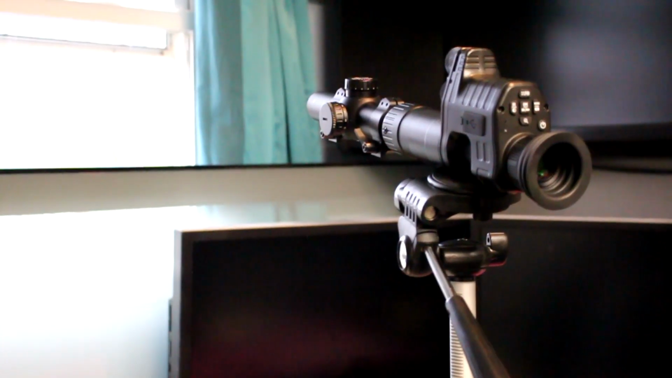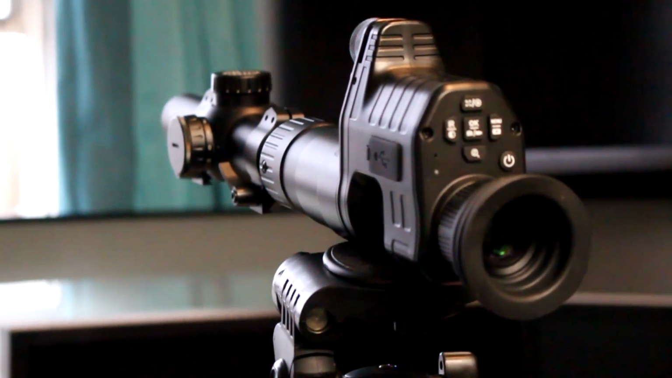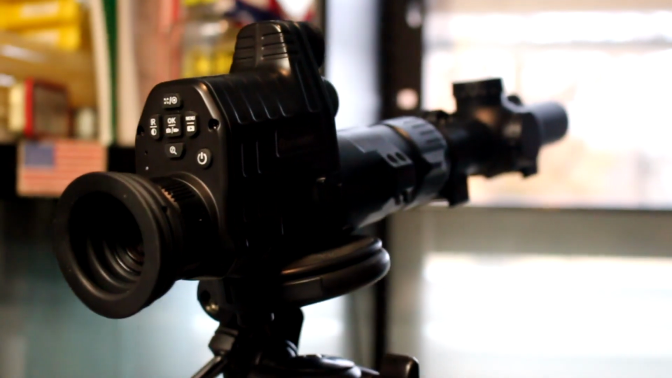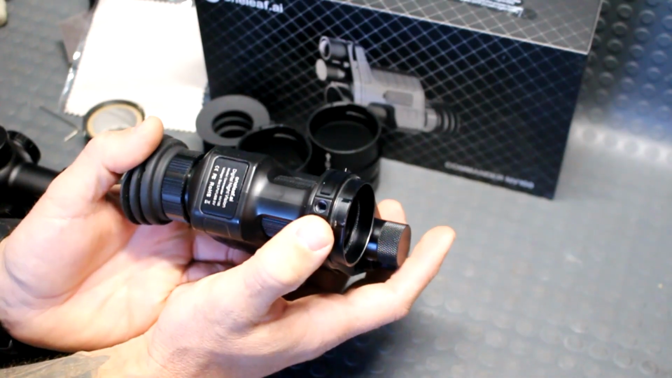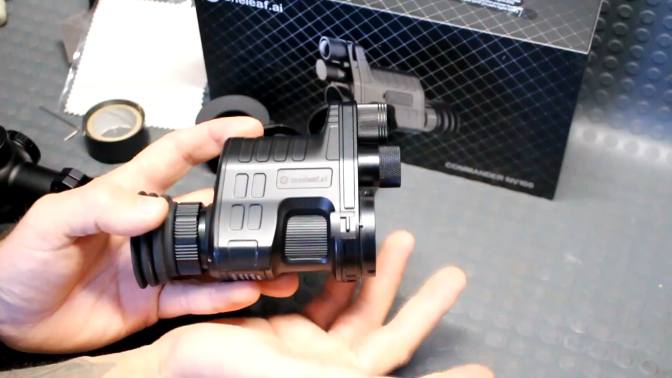Now, as you can see with some of these shots, I am using the monocular on a scope. However, the scope is of course dismounted from the rifle. On that note, you can use this little monocular as a cool little spotting scope. If you had, say, a really high powered scope that you wanted to use with this in conjunction, you can put this on a tripod with this little threaded area right here, which is set for any kind of standard camera tripod. So that's kind of a cool feature if you wanted to use it for that.